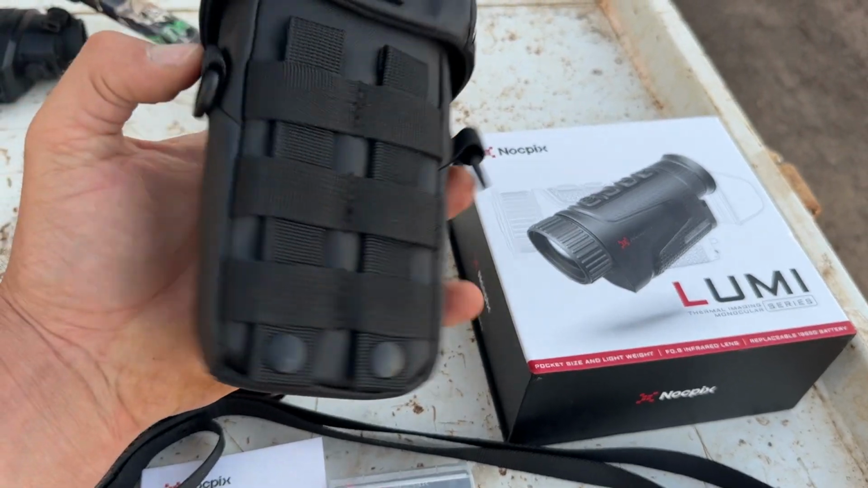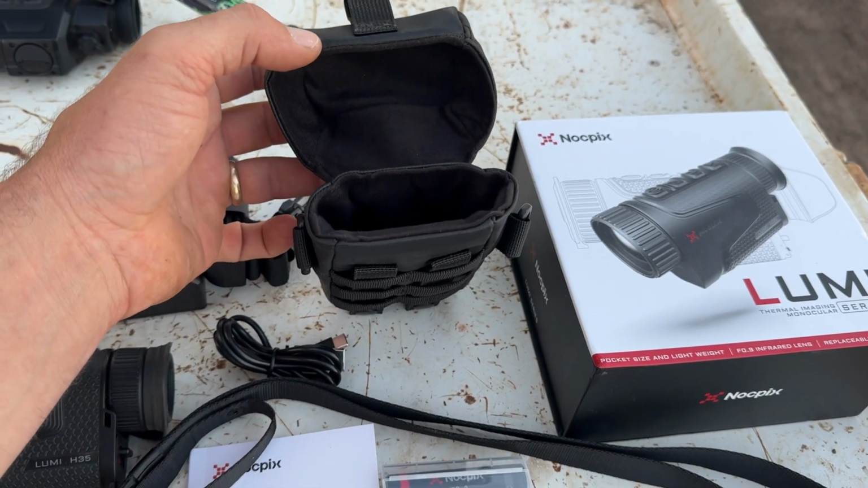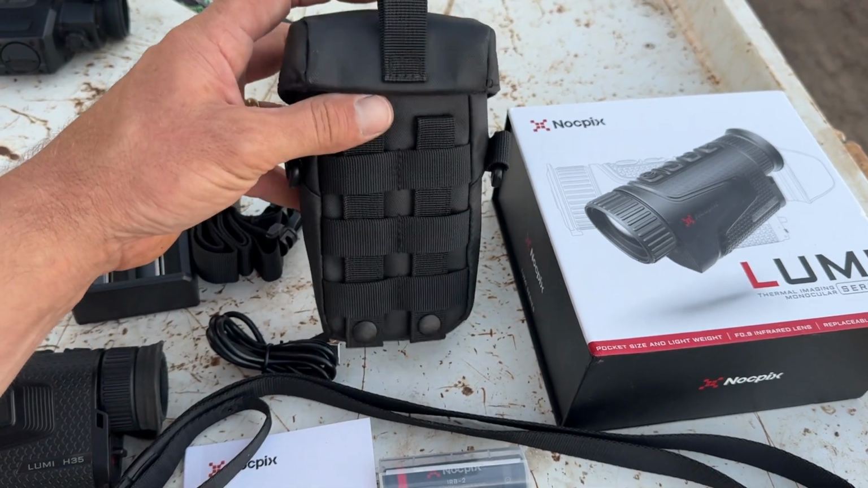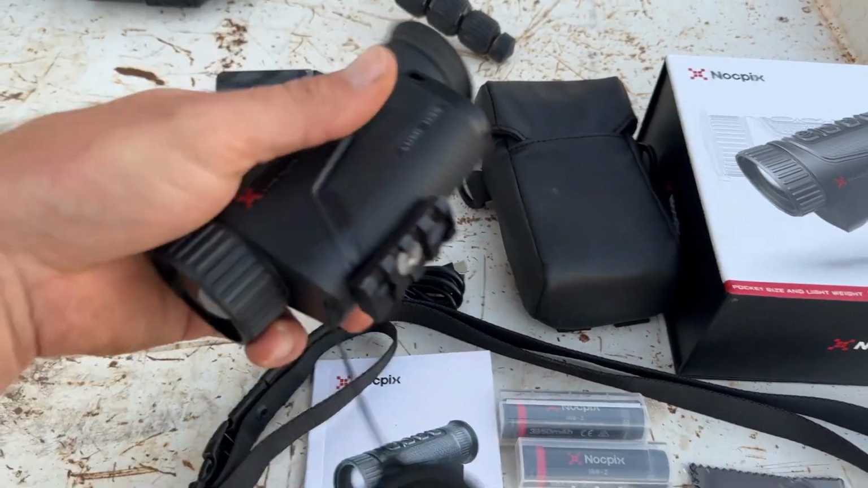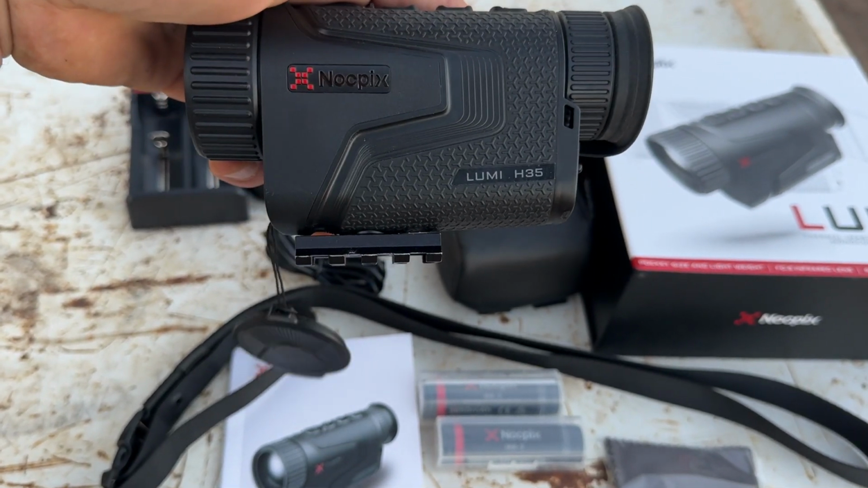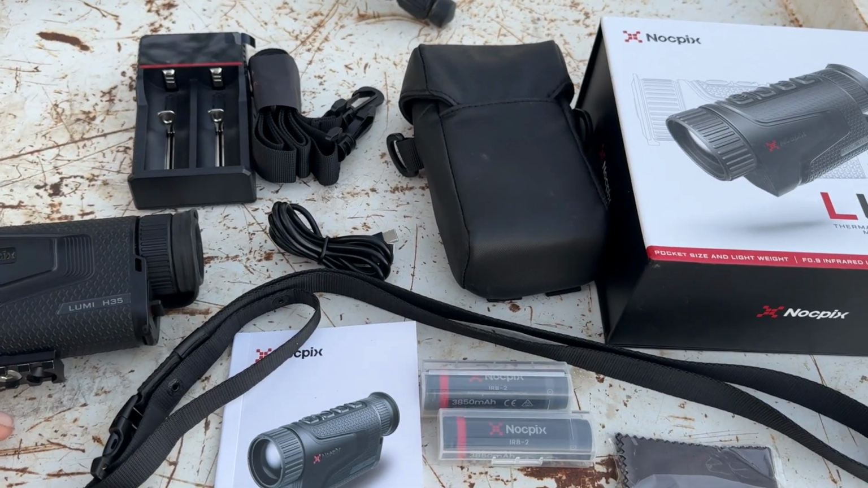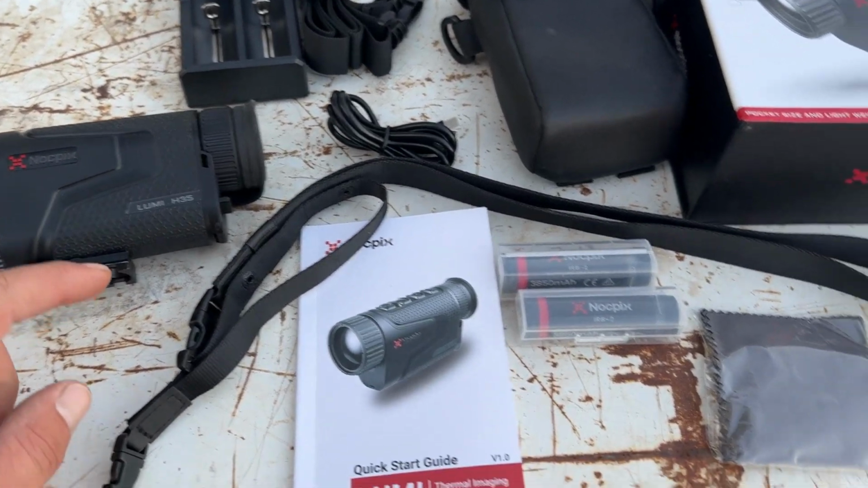It's got a magnetic shut, like a bino harness. It's a very nice, neat, snug fit, which I can't really use because I've got a pic rail, since I've had it mounted up on the Spiderbot Scorpion from Regular Hunting Gear, so it doesn't fit in the pouch with that rail on the bottom.